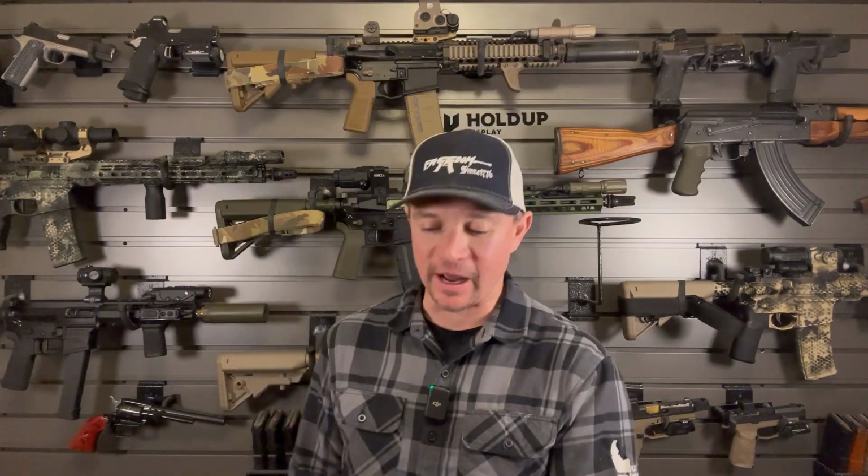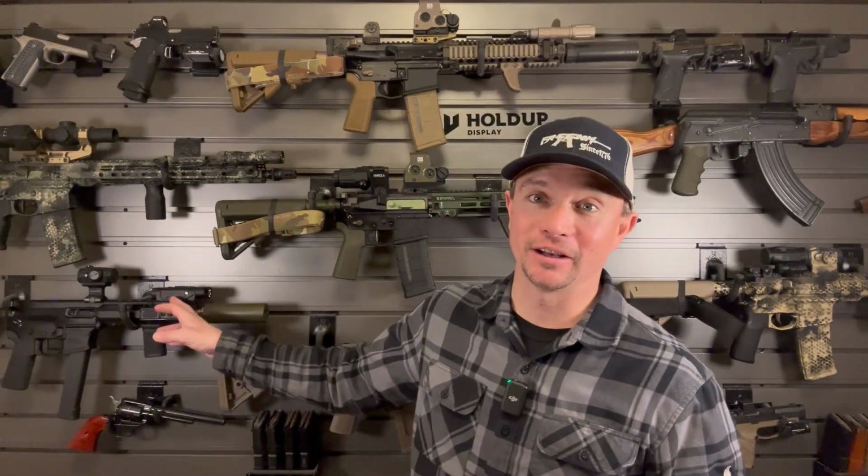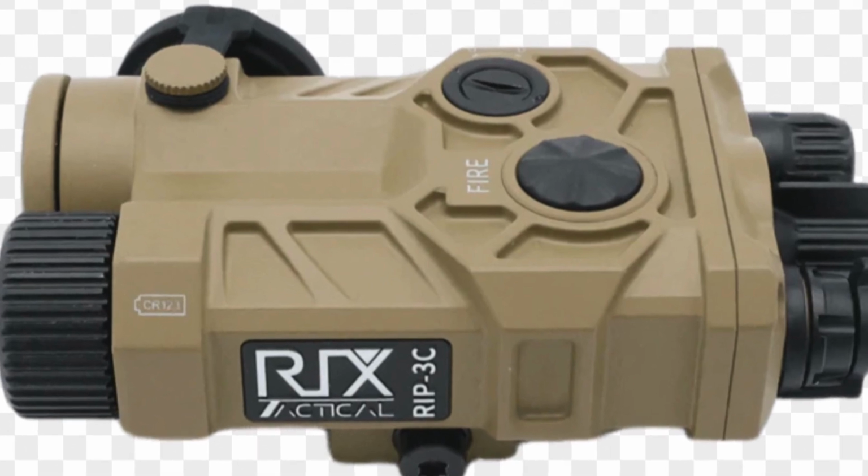Now, night vision and thermal both have their own positives and negatives, their own capabilities of what they do for you. Night vision, you get to see in the dark, which is a superpower. It's crazy, and I love it. Pair that with a laser aiming module, and RIX Tactical is sending me out their RIP3C as well, their new laser aiming module to try out, so we'll have that on the channel soon too. But infrared, you have IR illuminator, IR pointer, or laser.